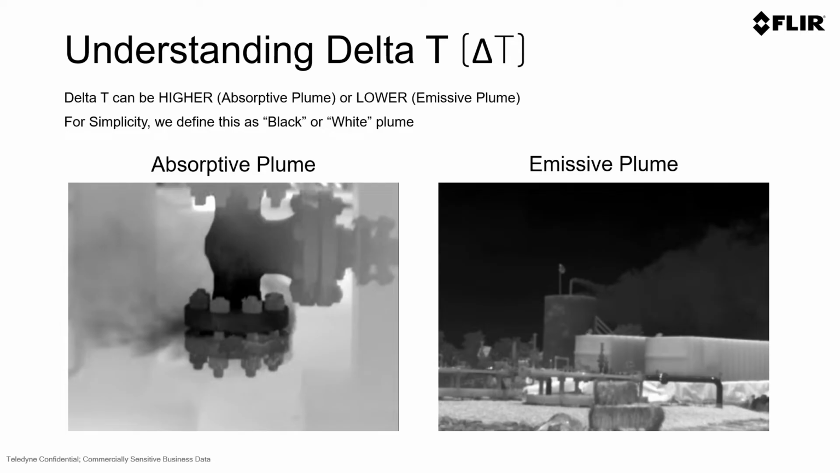There are times in which the plume would be emissive, and what this means is that the plume is emitting energy rather than absorbing energy when you have a hot background. The most common type for this is with a sky background. As you can see in the image on the right, a cold sky is colder than the plume or the ambient air temperature, in which case this will show as a white plume compared to the background. This is also known as an emissive plume, and in the QOGI technology, we simplify it, just asking you to tell us what color plume you have.